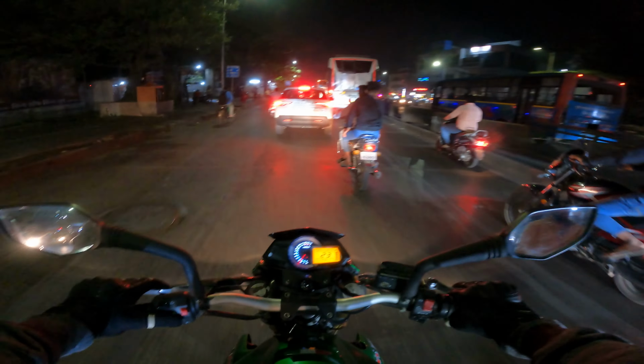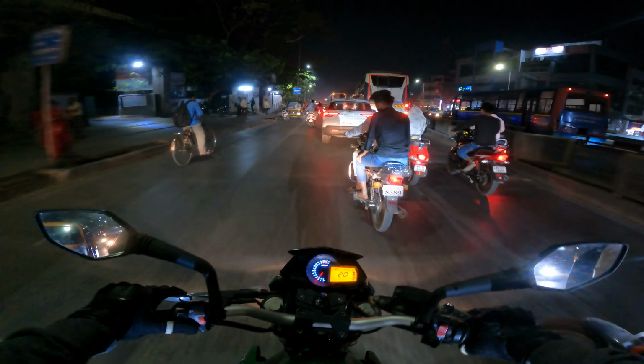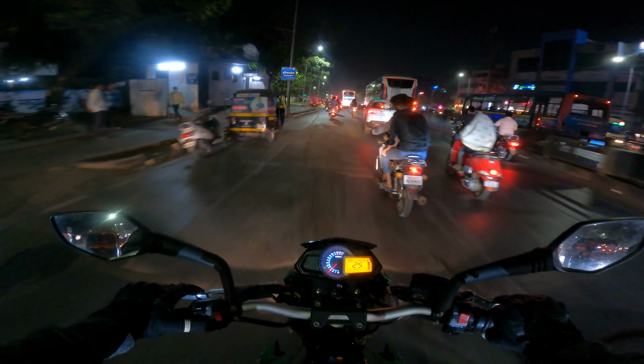Wearing riding boots was a great idea right now. This shifter is so hard. The shift guard is really doing me wonders right now.